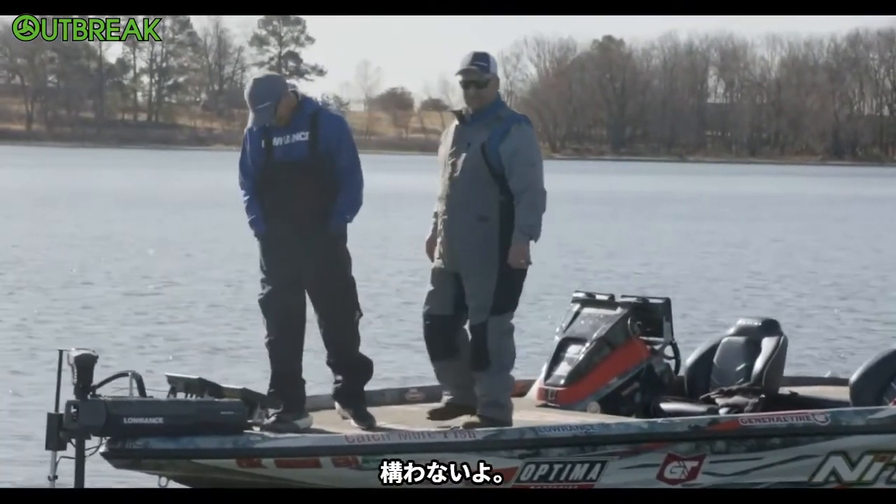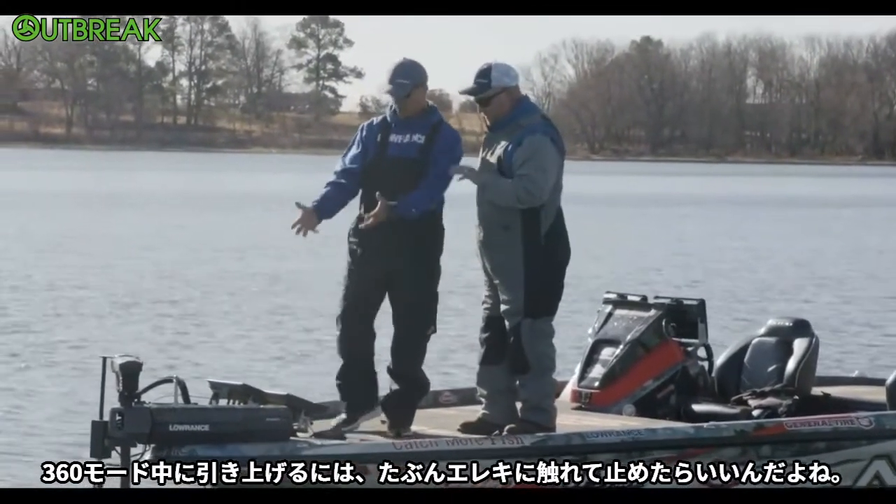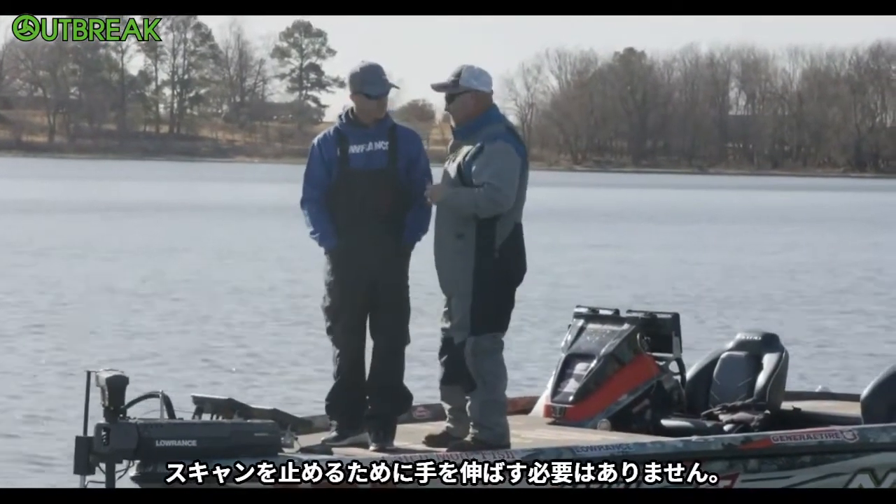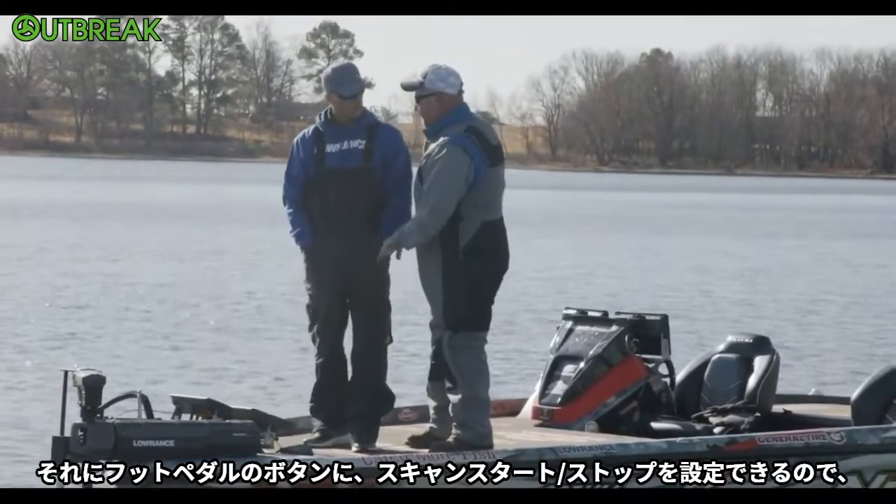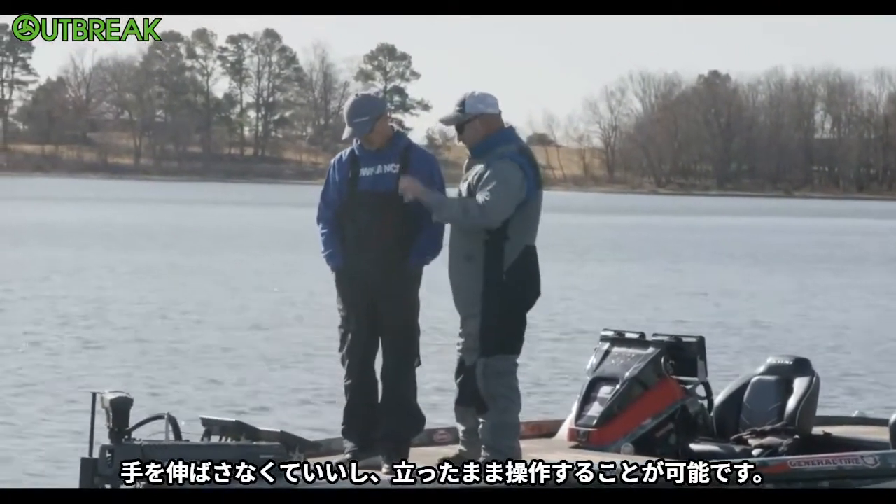Pretty cool. So just pick it up with it in 360 mode. I guess when I touch the trolling motor it stops. Right, if you touch any pedal on the trolling motor, it stops your scan because it says, oh, you're taking control of me now. So it's not like you have to reach down to stop something. And then the fact that you can program a button on your foot pedal to start and stop the scan, so you don't have to reach down and do it. You can do it all with your foot standing up.